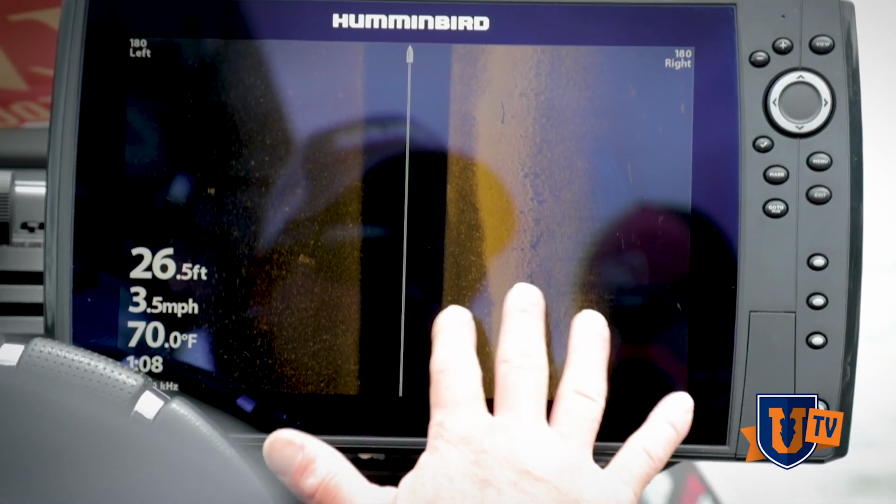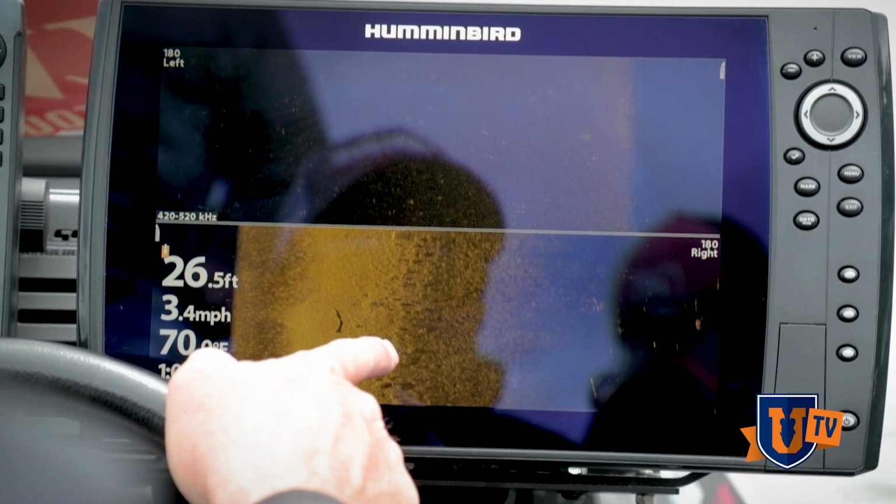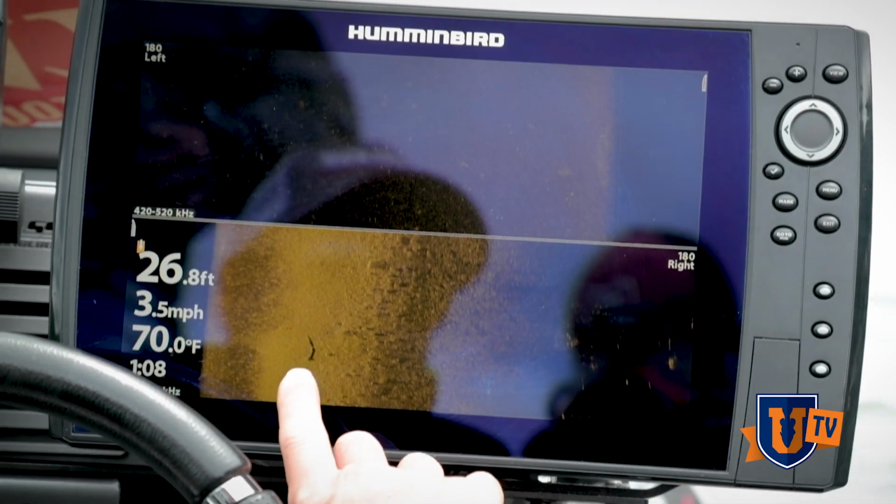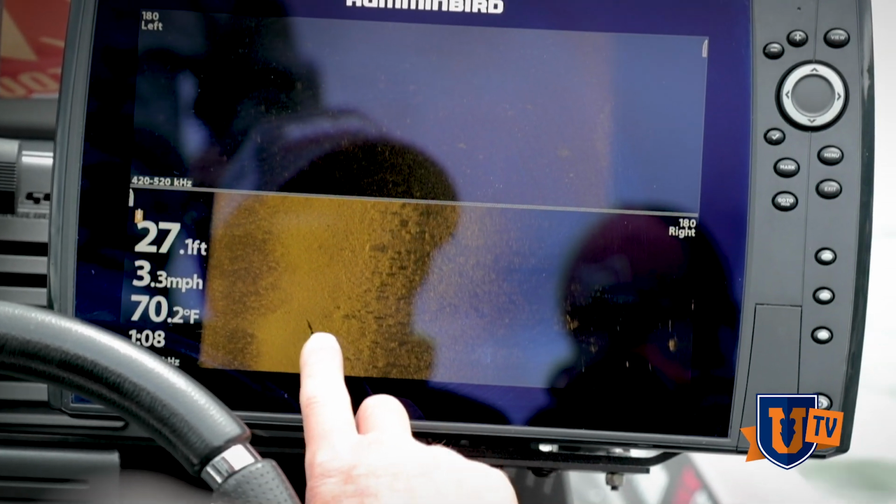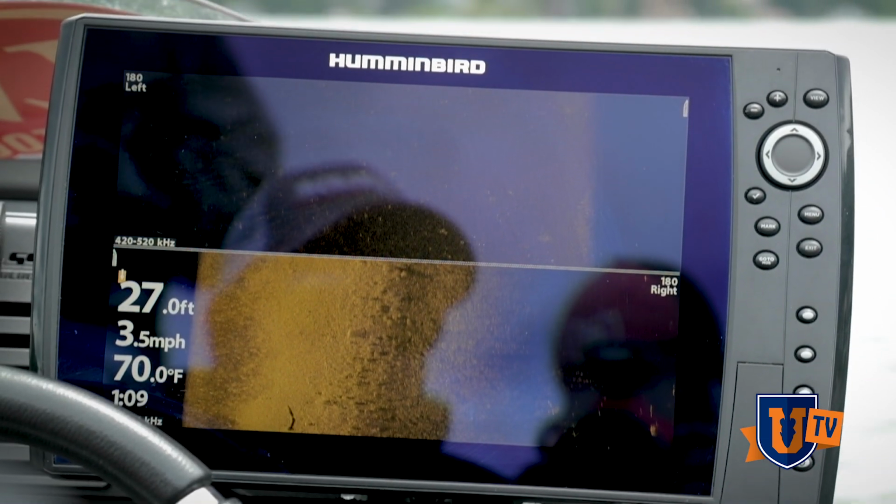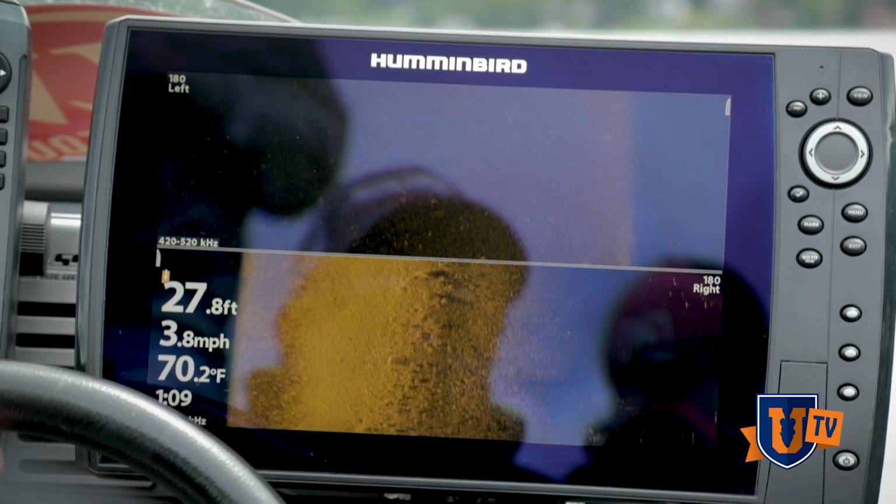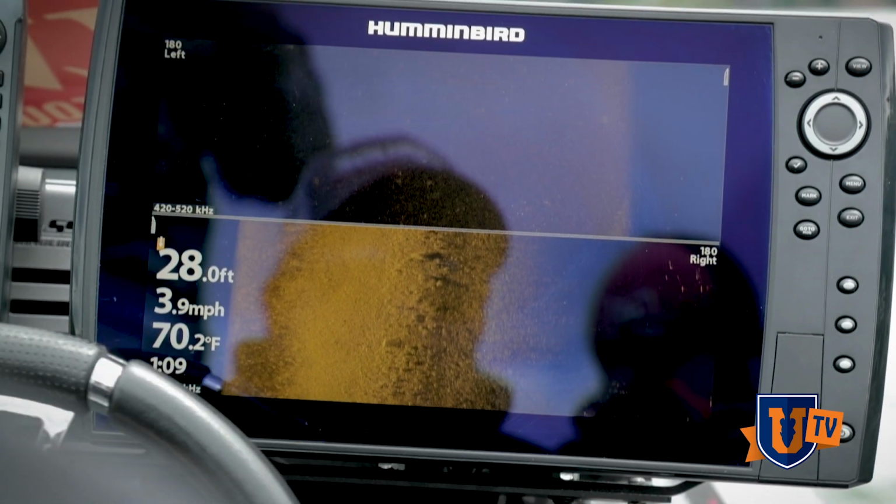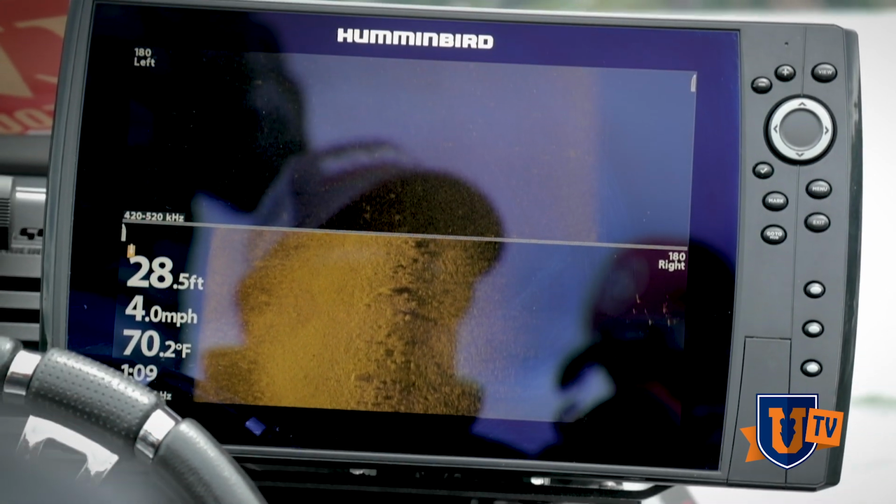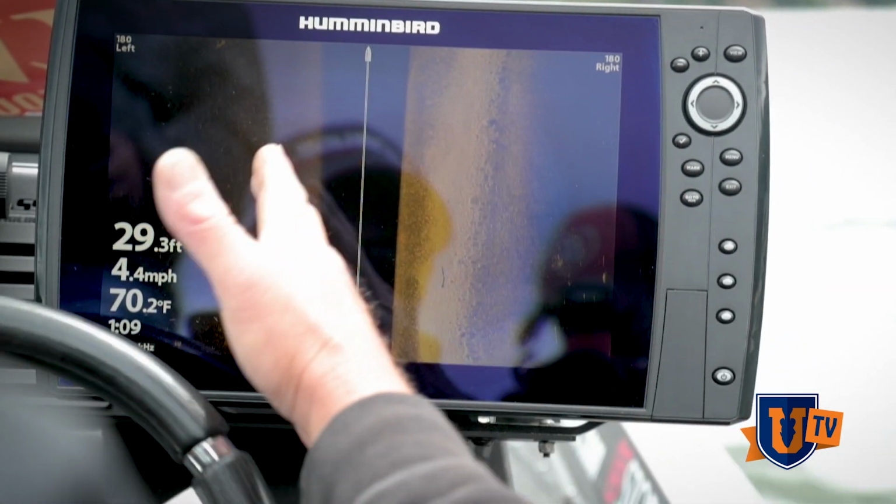So when I've got this little bit of detail, I can kind of tell what it is, but if I go to my split screen and look over here, I can really see in detail each individual rock down through there. Right there's a little lay down log, and I've got rock right on that edge right there by being able to utilize that split screen and see in more detail. And like I said, that's a feature Humminbird came out with probably 3 or 4 years ago. And that just allows you to scan a wider area and keep the same detail as you would if you could just use this screen.